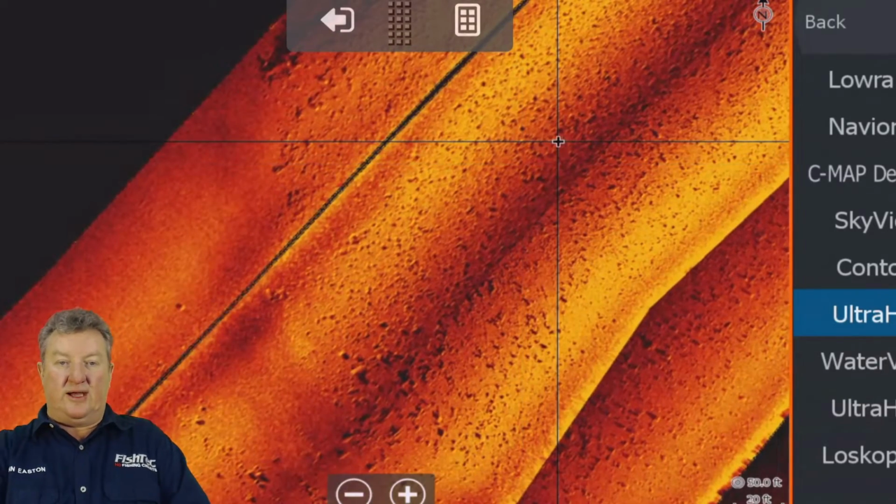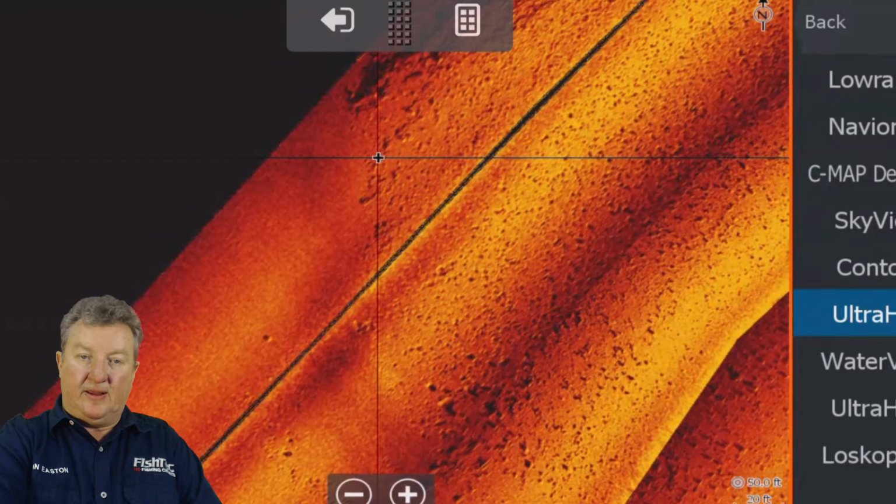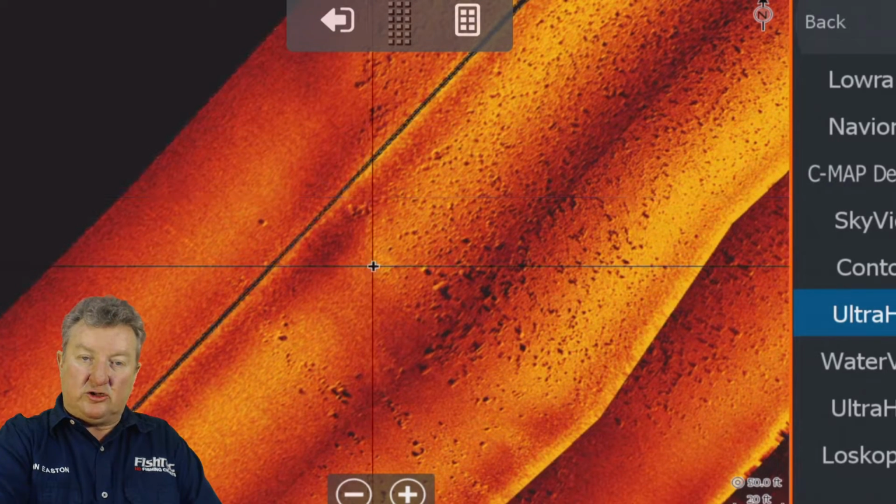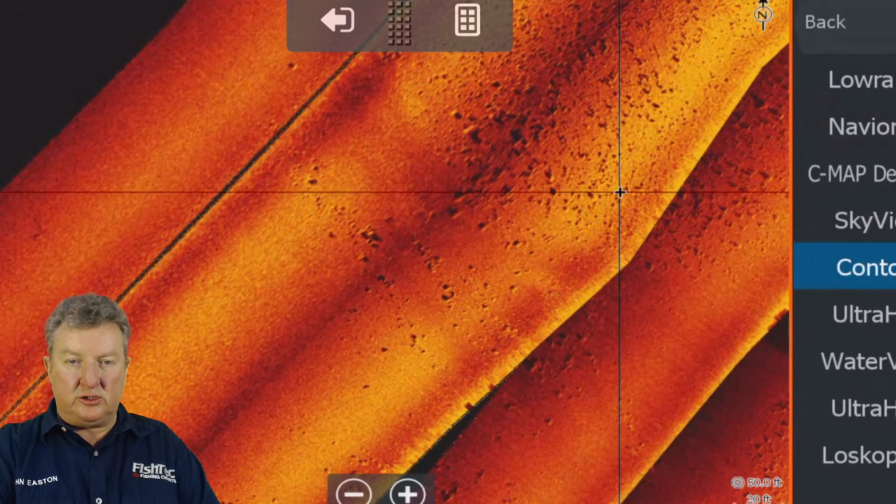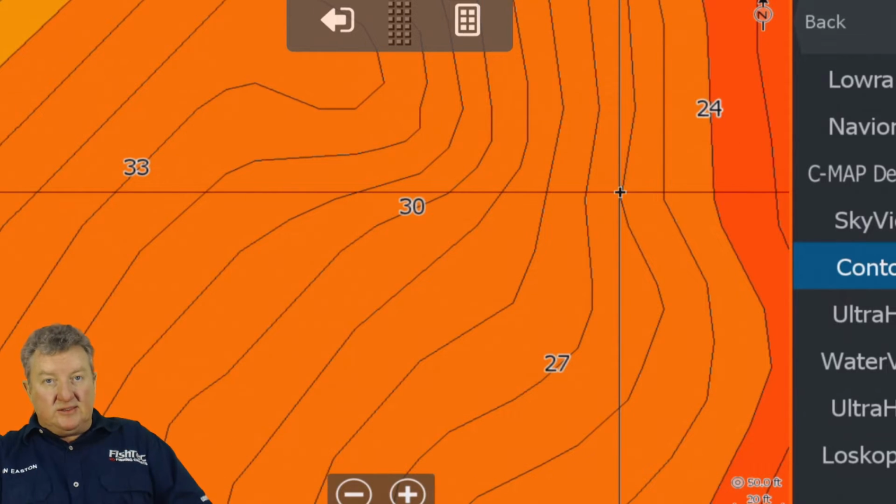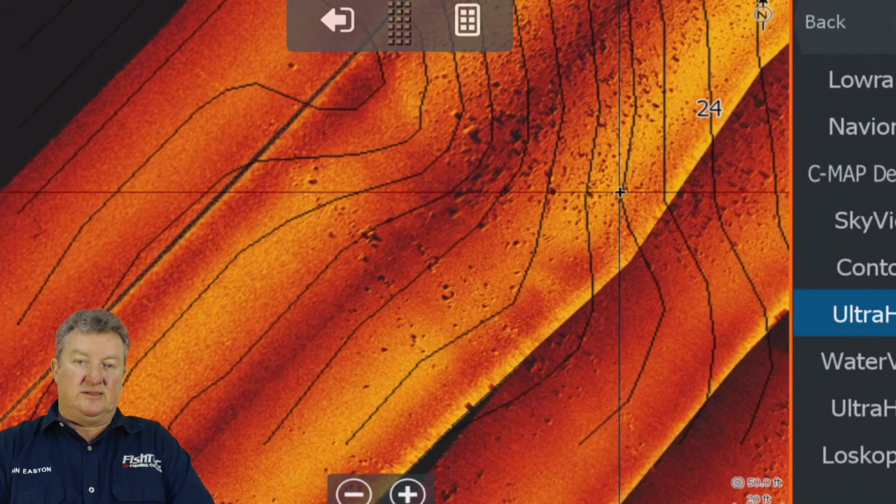What's also nice about this, when you get down to this area, look at this transition line here. You see where I'm dropping the cursor? That's a transition there. It looks like there's a little inlet here too. Let's just go back to the contours just to confirm that. Yes, you see how the contours come in there? That means there's a little dip there. So we're going to go back to the Ultra HFS.